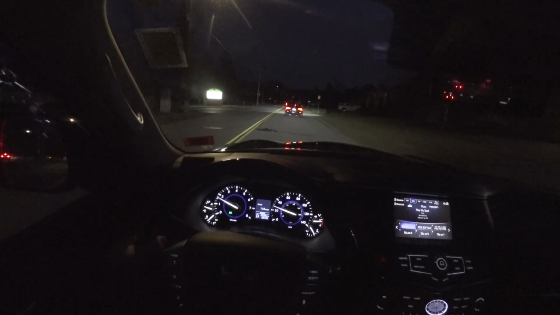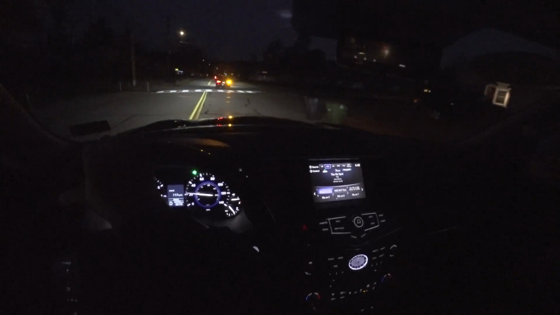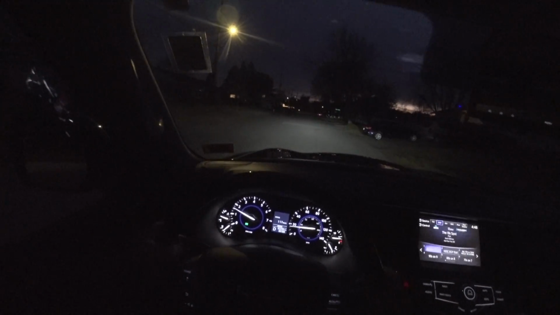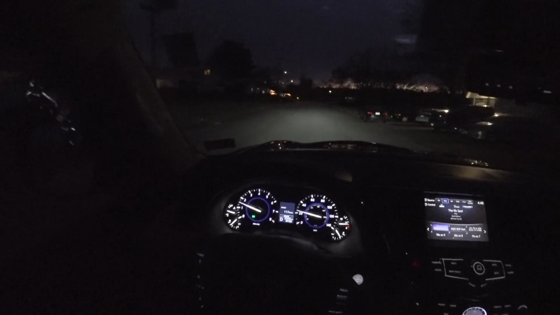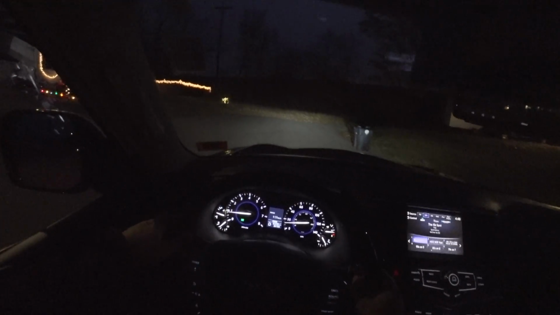Alright, so I'll show you guys here. We'll turn down this back road. You can see it's not lit up at all. And then boom, lit up. That is so cool. Actually, if I go to the end, I should be able to show you it in action, because as long as you move forward, it works. So watch the headlights. You can see they shift.